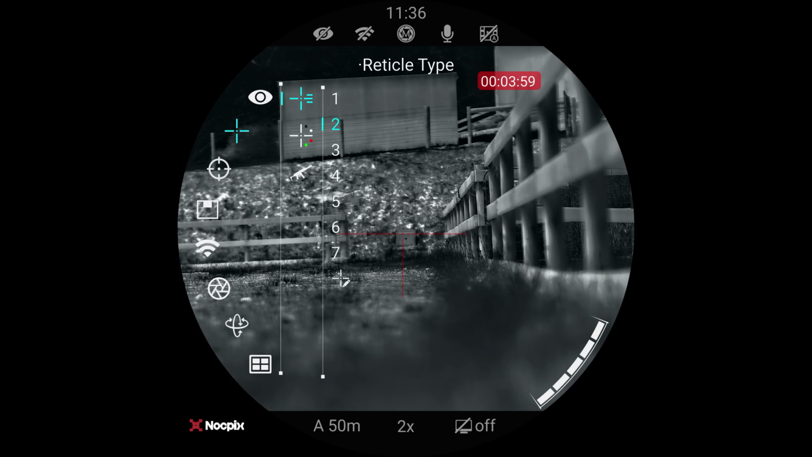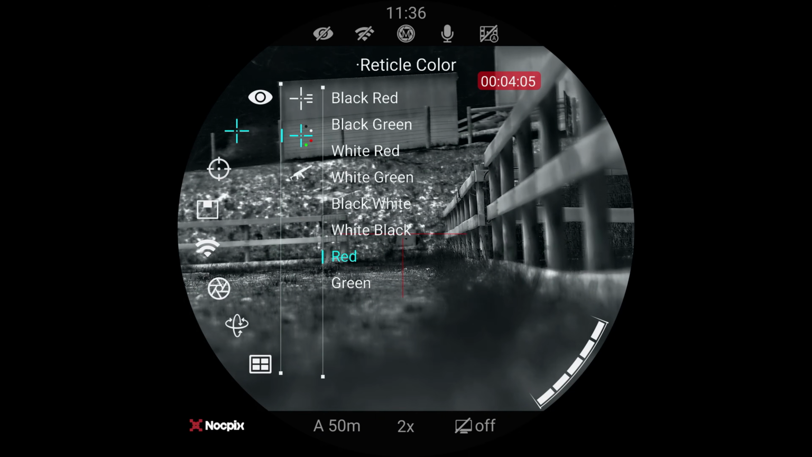I don't mind that little floating dot with the T there, and I'm just going to back out of there. We've also got multiple colours, so we can change this up, especially that little red dot. We can have a black with a red dot, black with a green dot, black or white with red, white with green. I don't mind either white or red or white or green, especially if I'm in white hot.